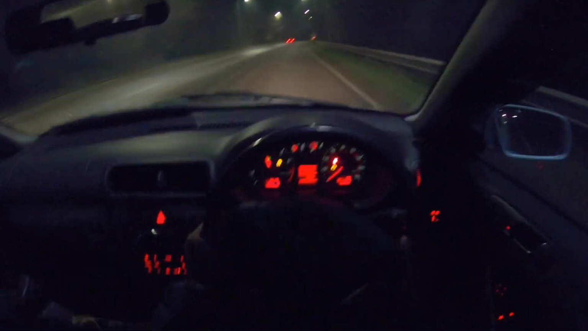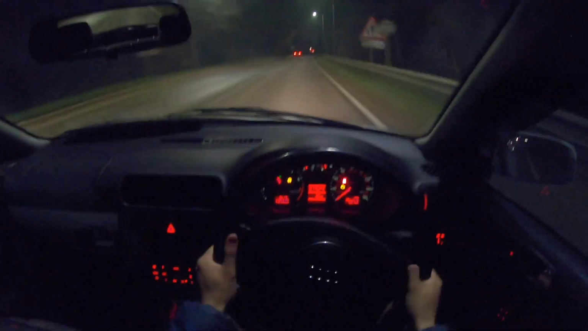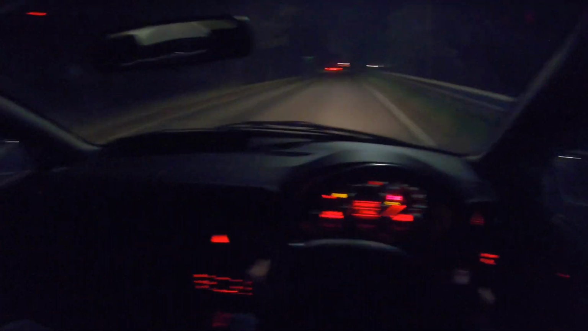But yeah, I do love this car, man. This car is so fast. Oh man, the way the power instantly comes in. I remember a few people mentioning the K03. I reckon it's a hybrid K03S, but we still don't know yet.